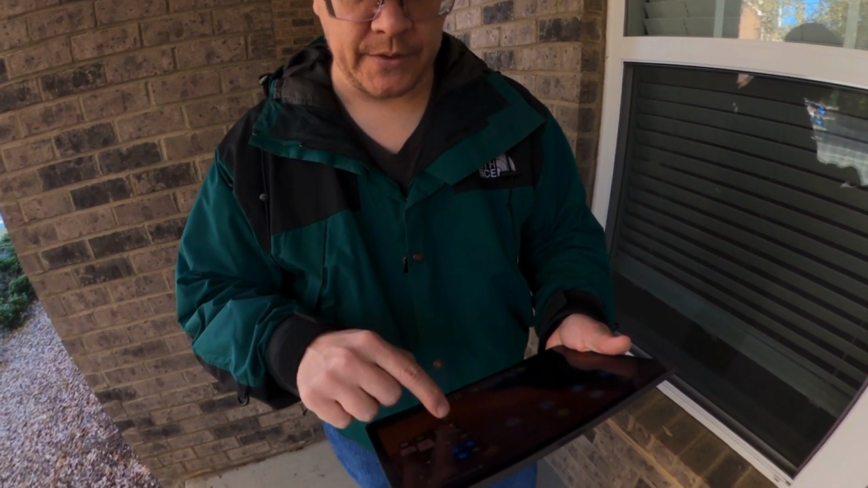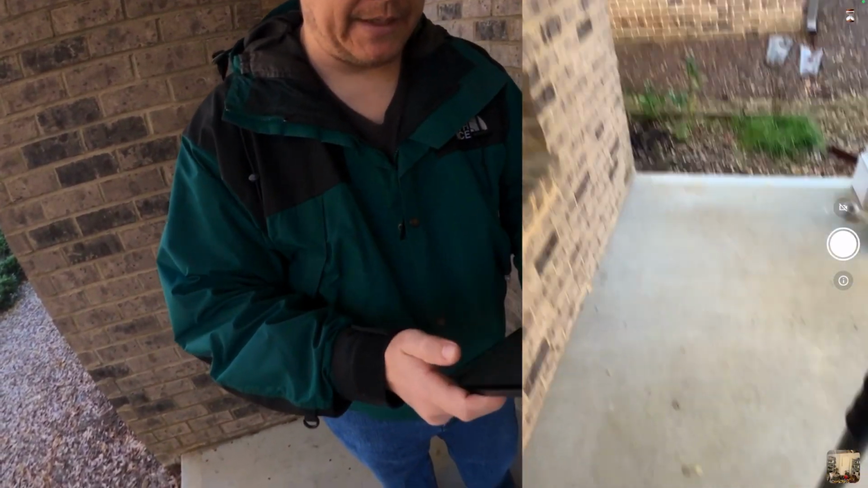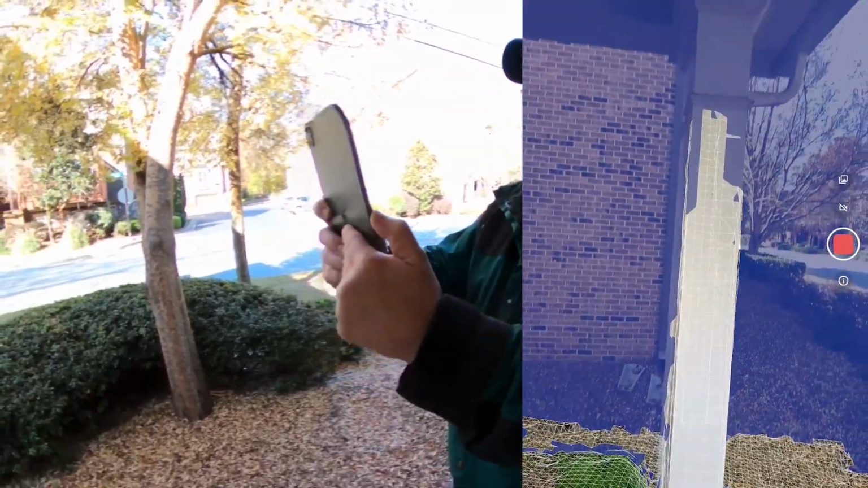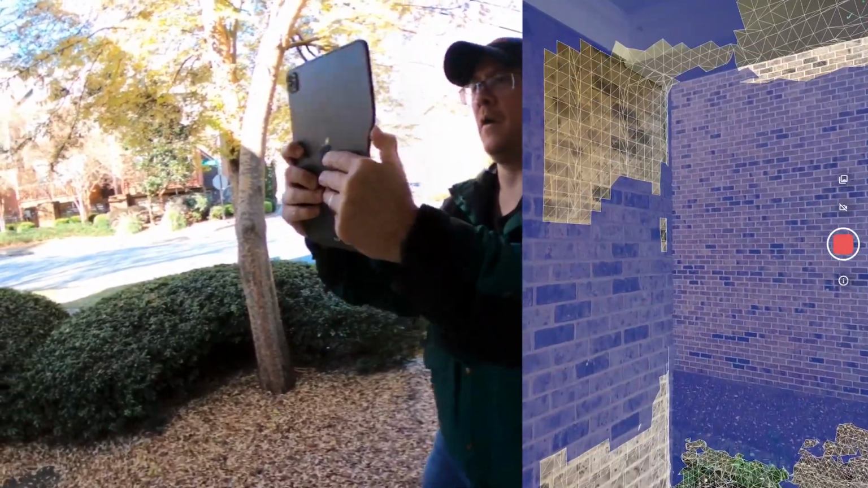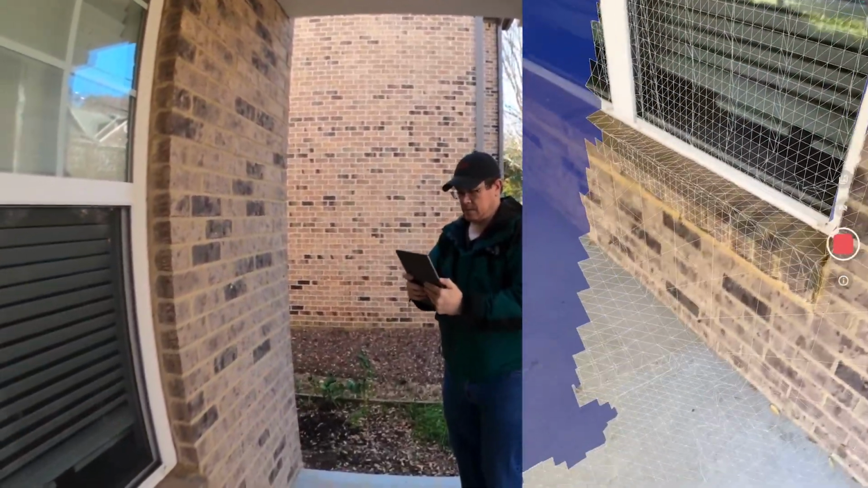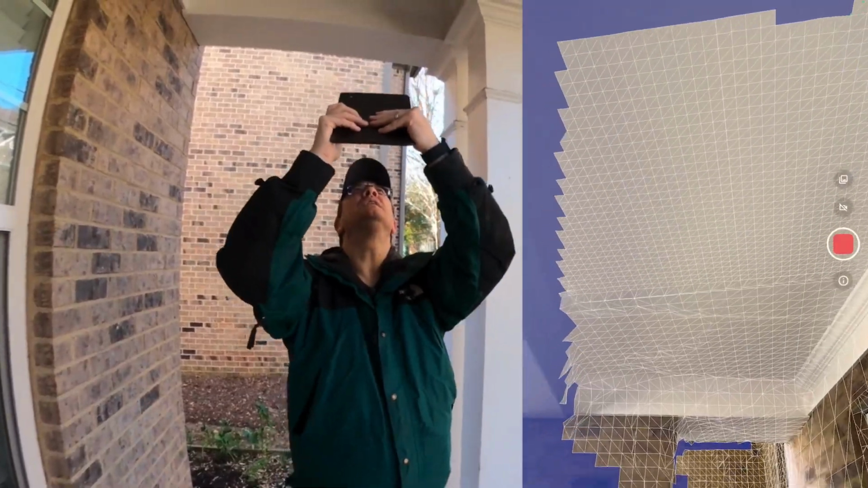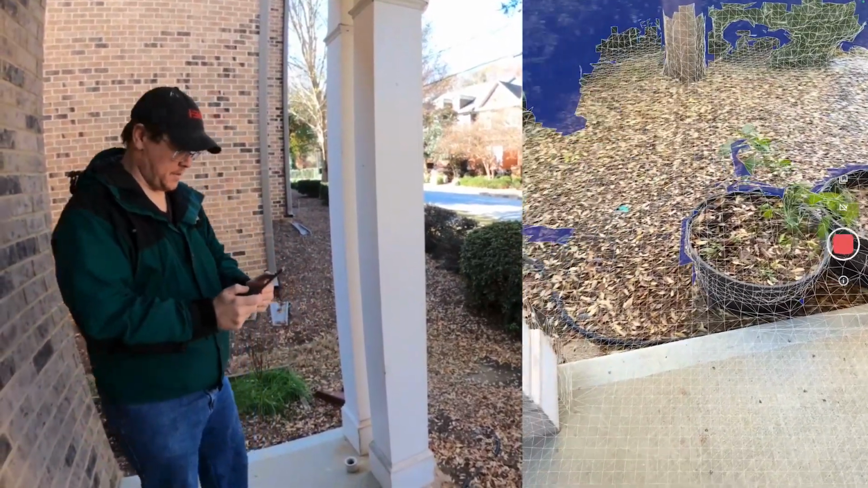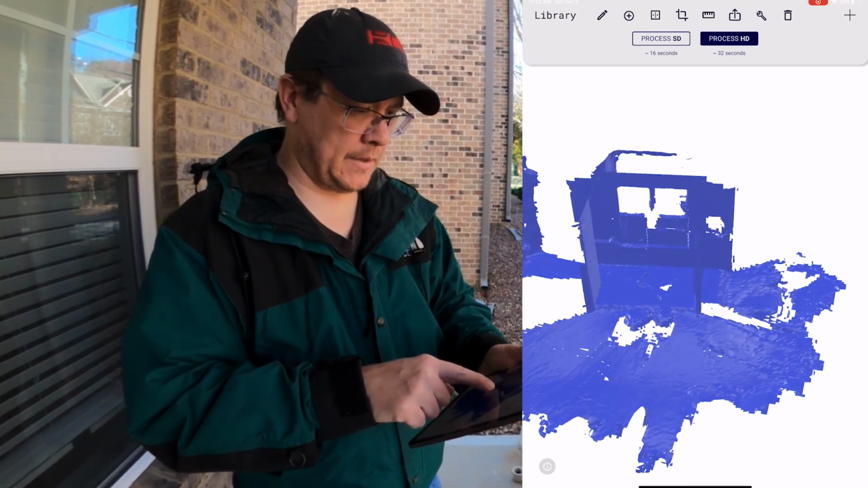So I'm going to turn on screen recording. And we'll open up the Polycam app, and it likes to be vertical, so I'm just going to start recording here. Okay, so I have this first scan done.